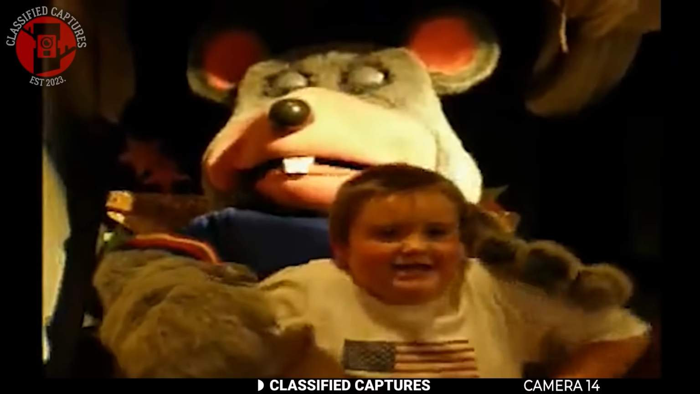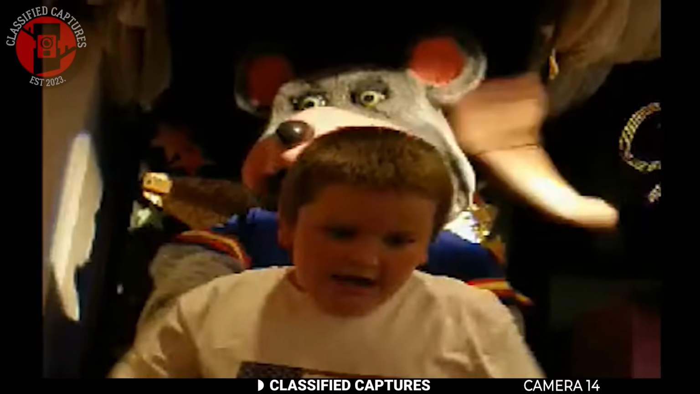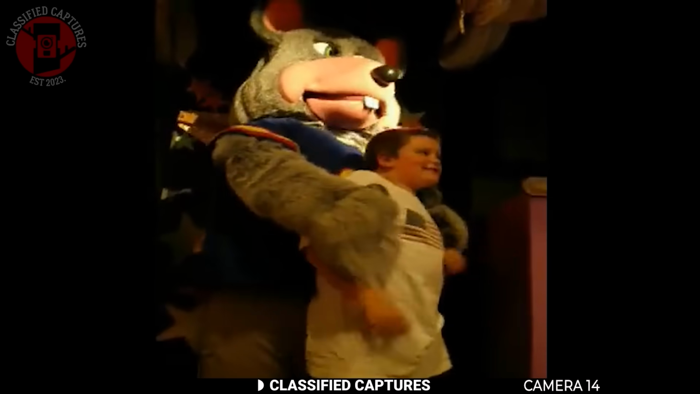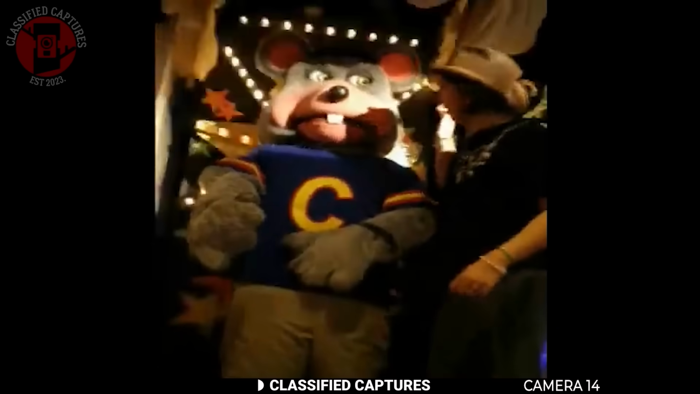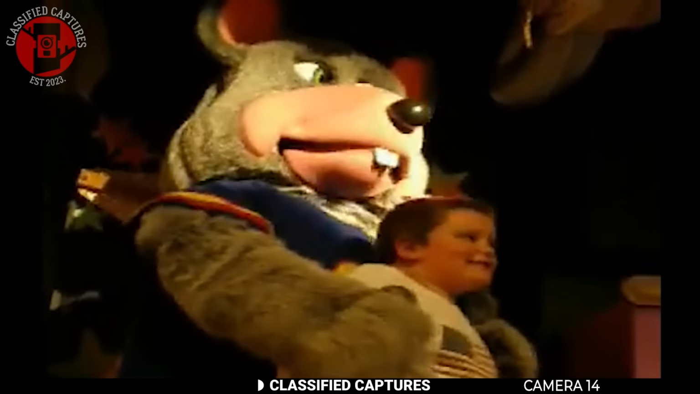Have you ever been to Chuck E. Cheese before? If you have, then you probably remember those creepy animatronics, especially this giant mouse. In the video, the mouse is holding on to a boy, and the boy looks pretty uncomfortable. You can see him trying to wiggle out of the robot's grip. It's already a weird moment, but then it gets even stranger.